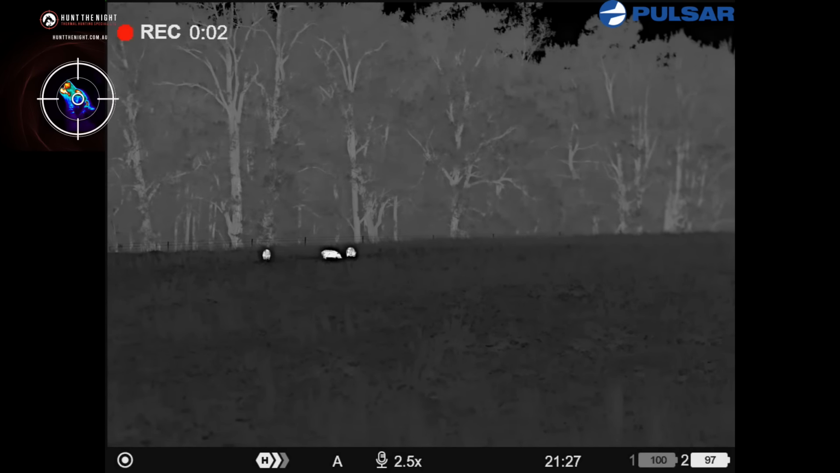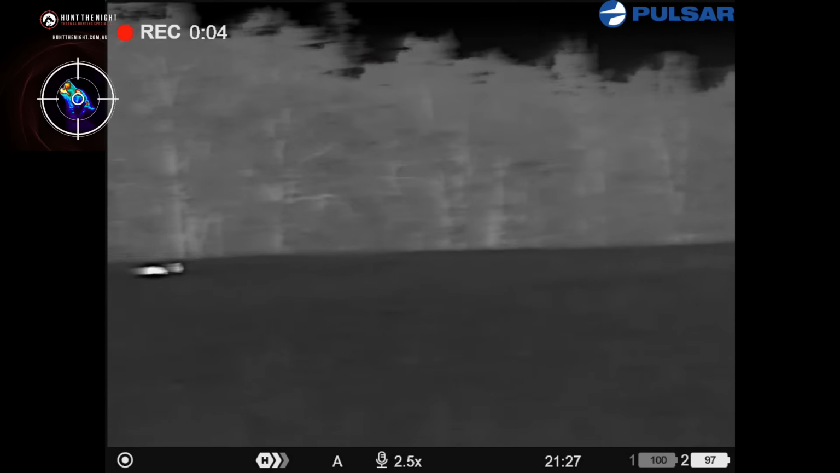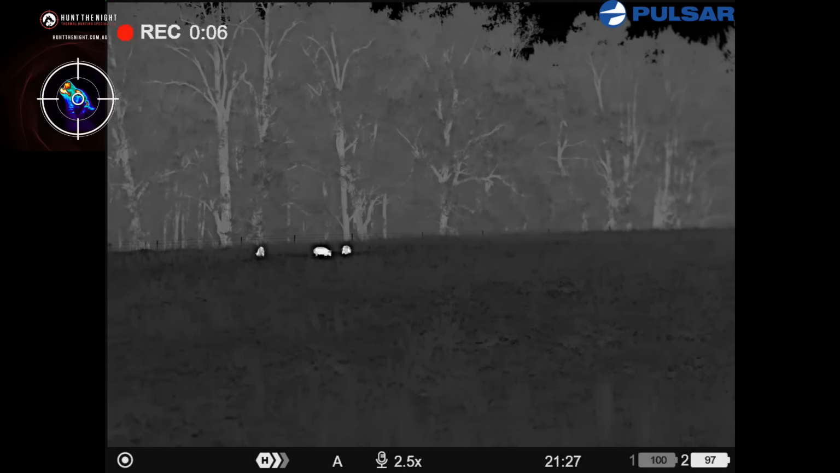Customers down here, head that way, try and cut them off. They're generally moving in that direction.